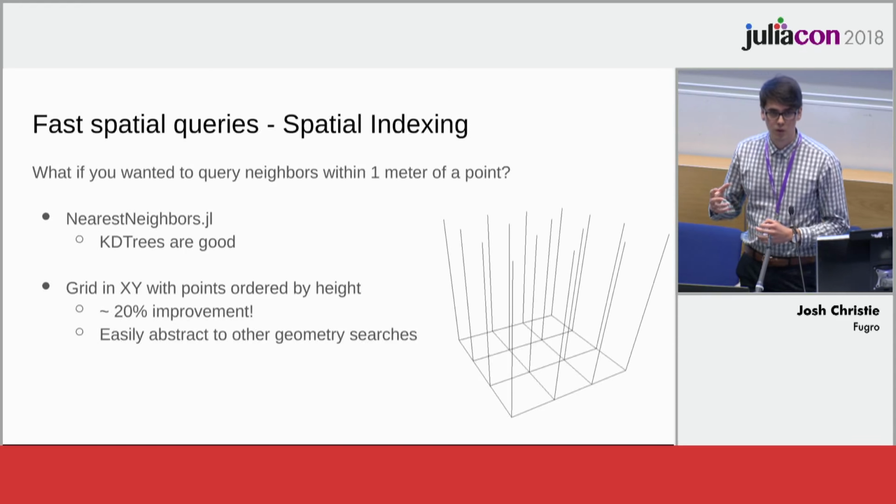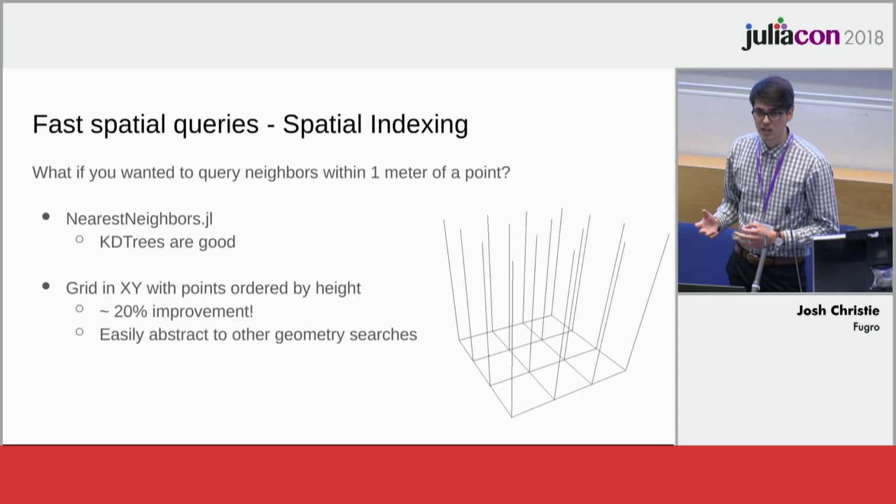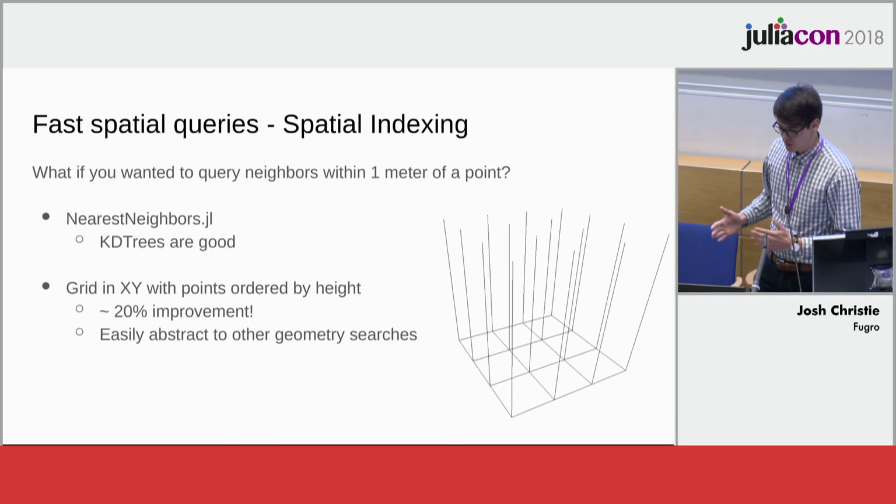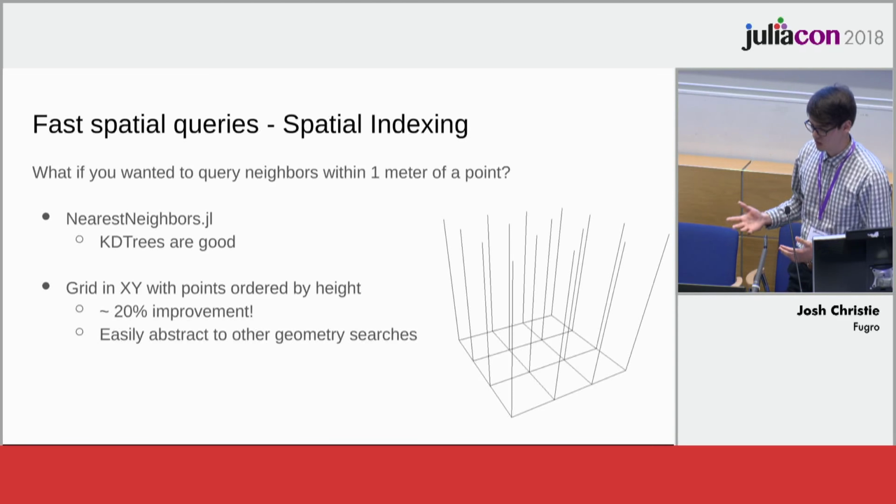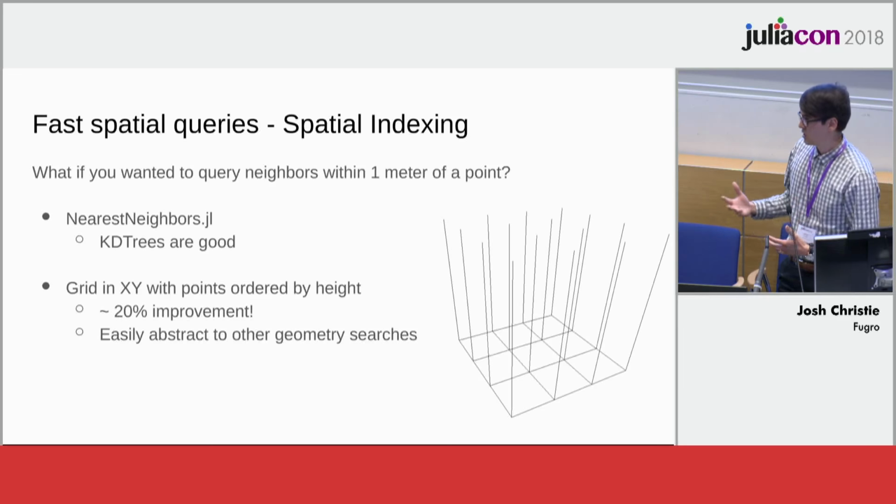So assume you've got all the points loaded into Julia and you wanted to do some spatial queries, such as find me all the points within 1 meter. There are some great packages out there, such as the NearestNeighbors.jl package and the use of KD trees. Well, we found that by just gridding the points in an XY plane and ordering the points by height gave an approximate 20% improvement. And it also allowed us to easily abstract to other geometry searches. This is probably largely due to the 3D nature of the point clouds.